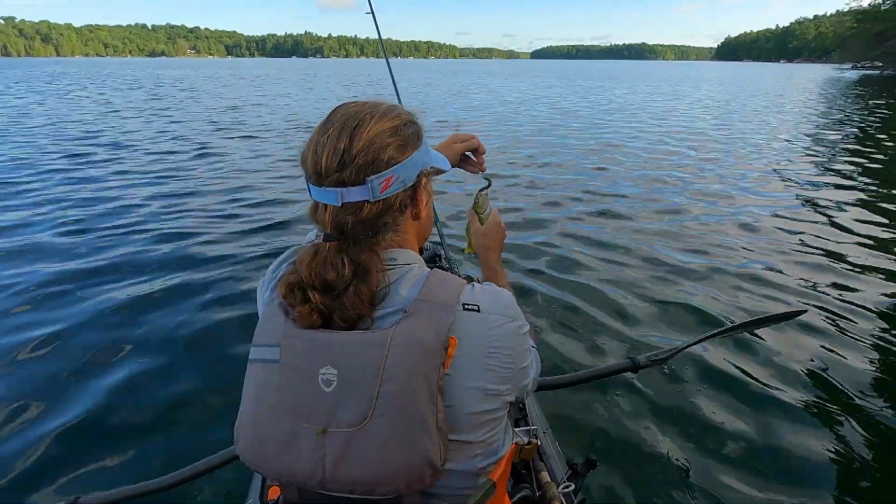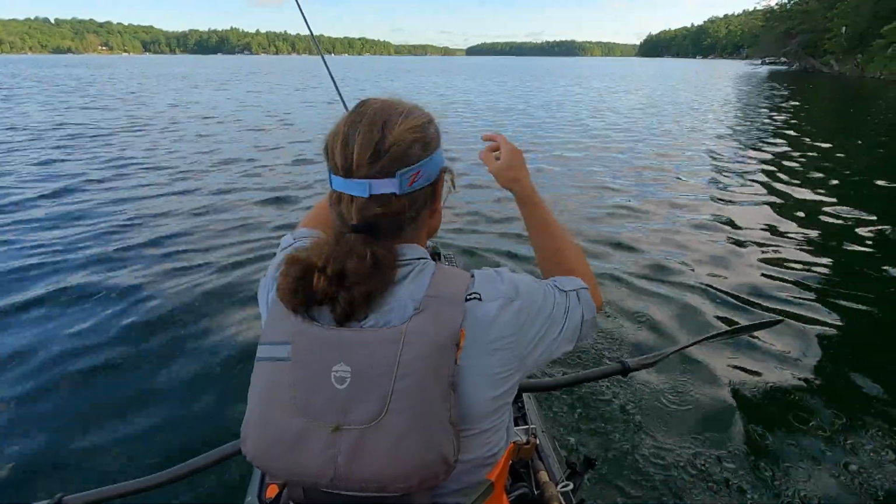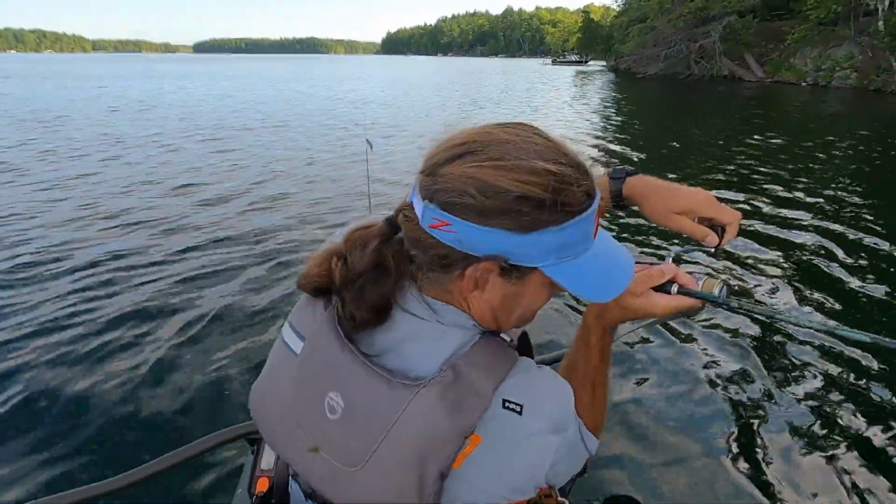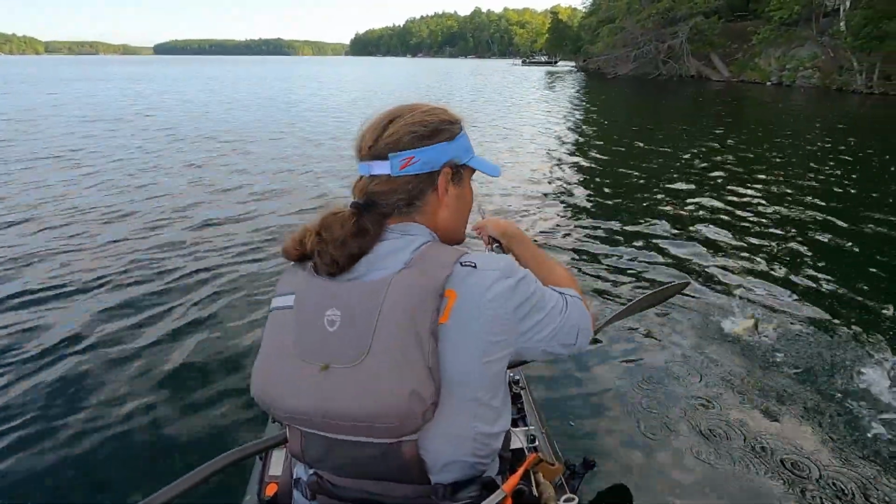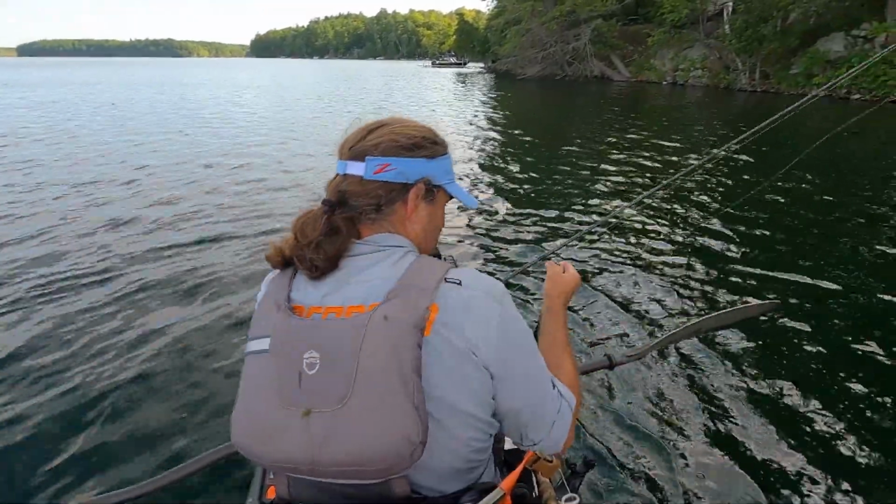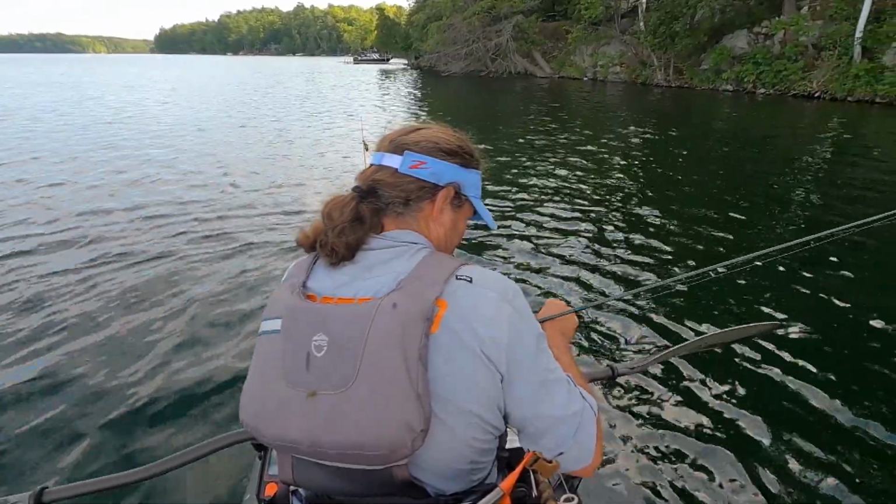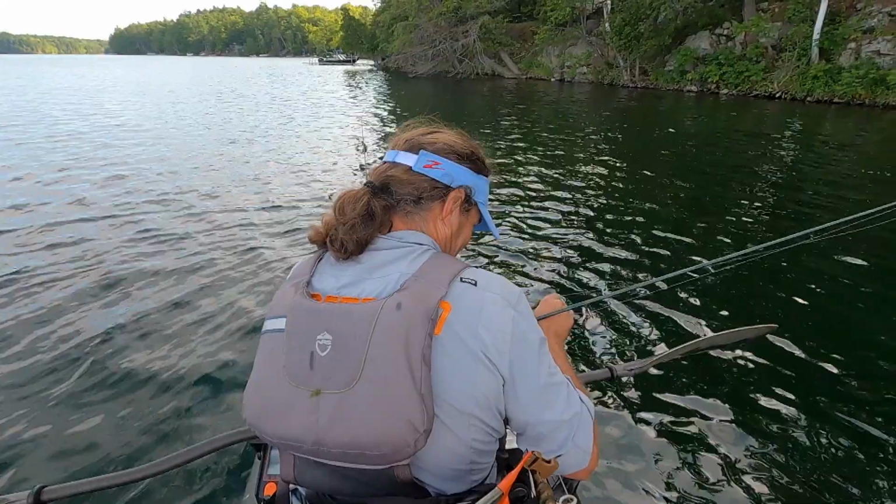Got a little rock bass with the Senko. Another largemouth on that outside grass edge with the soft plastic stick bait.